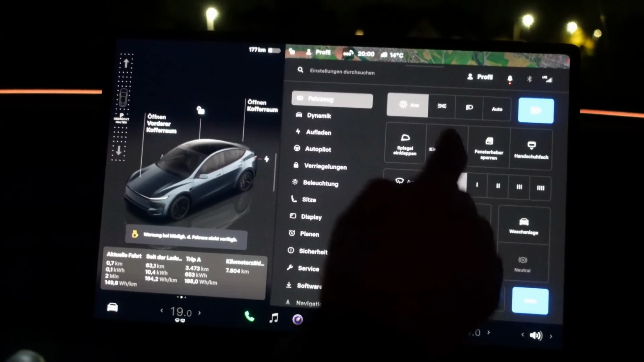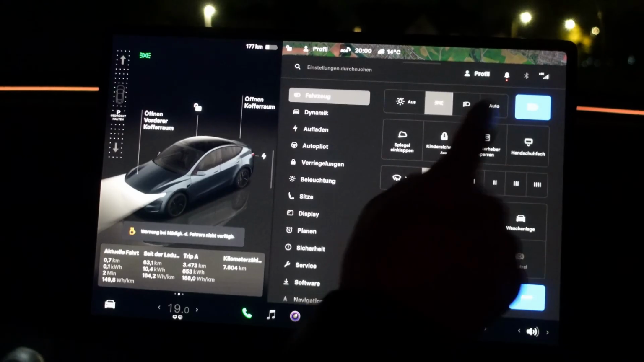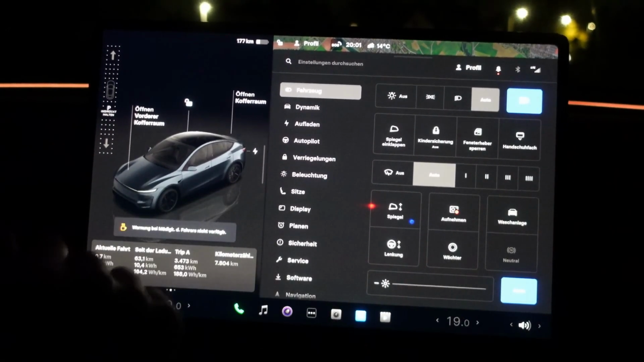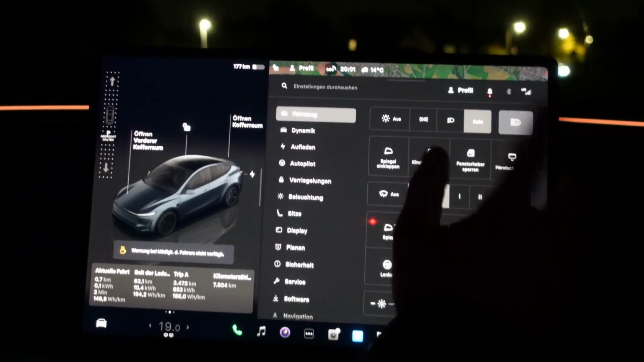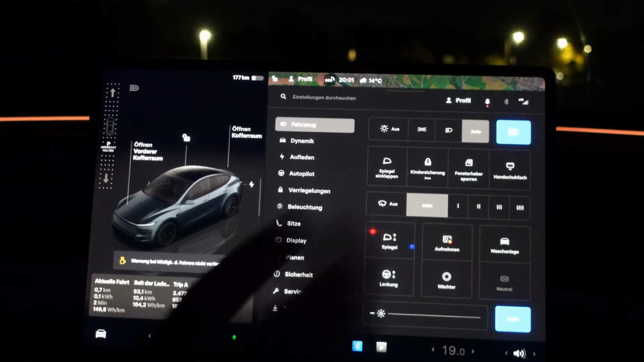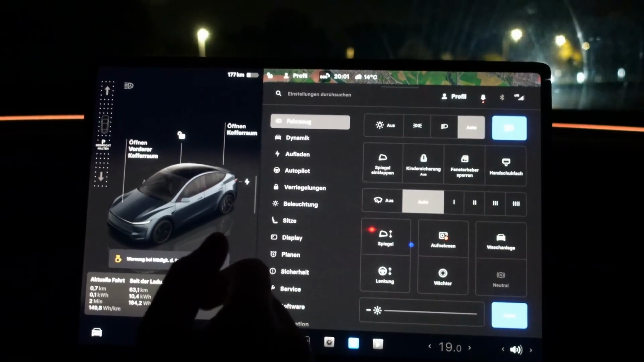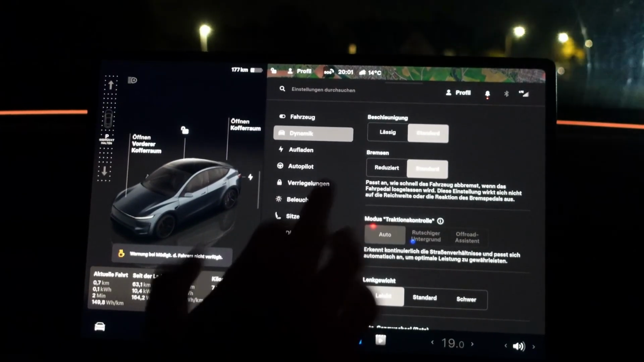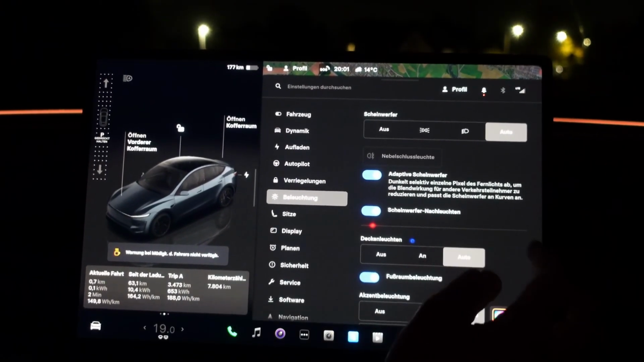Up here, you can turn the lights off. Then we have the parking lights and the low beams. And auto. The auto mode then decides for itself what's needed. And of course, here is the automatic high beam, in this case with the matrix LED light, which means individual pixels can be blanked out when necessary. We'll test that in a moment while driving, and otherwise we have here under lighting all the other necessary settings.